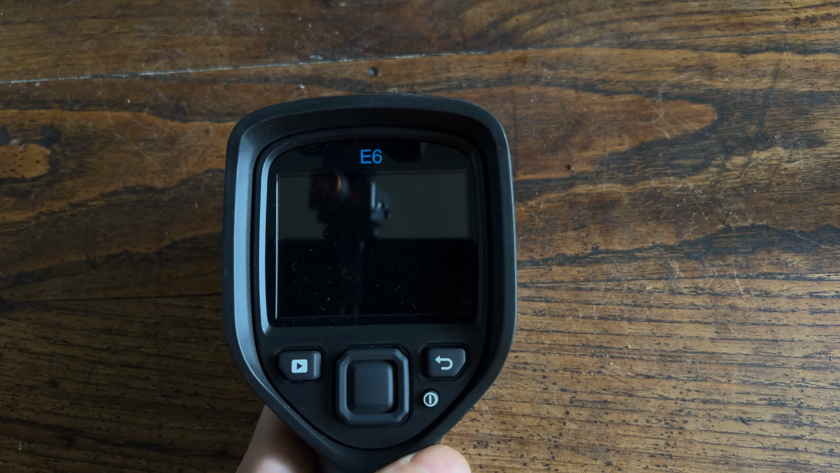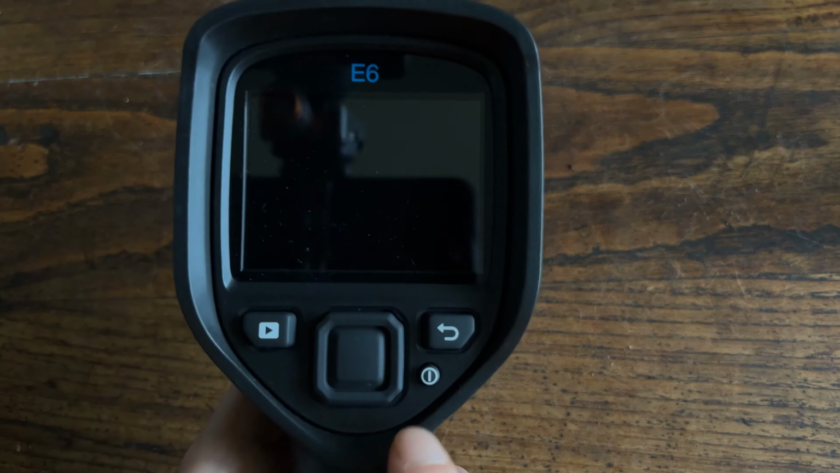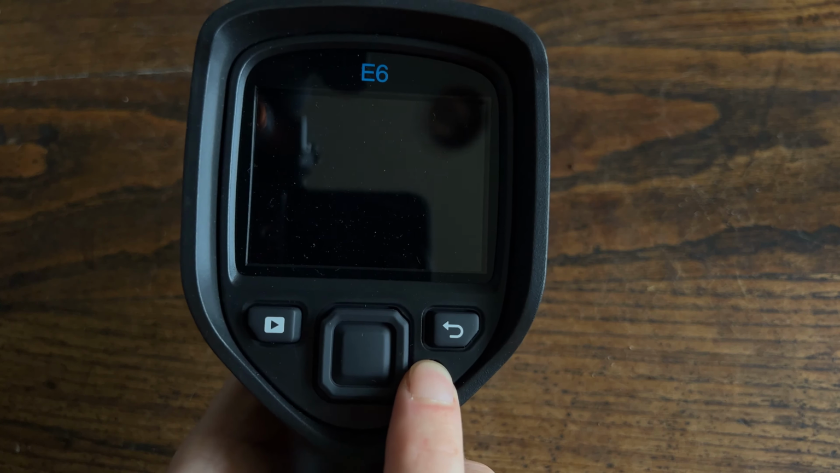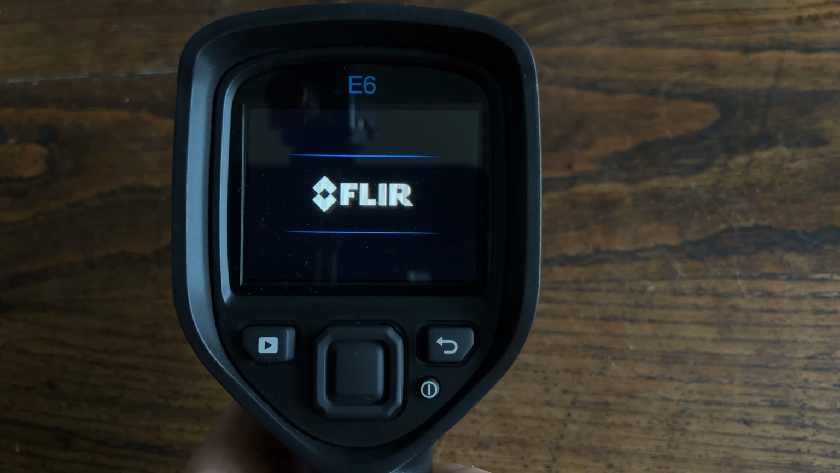This is the FLIR E6 Thermal Imaging Camera. I will now go through the various stages of operation. The first button is the power on button just here where my finger is. So I'll press that on. The FLIR is now powering up.